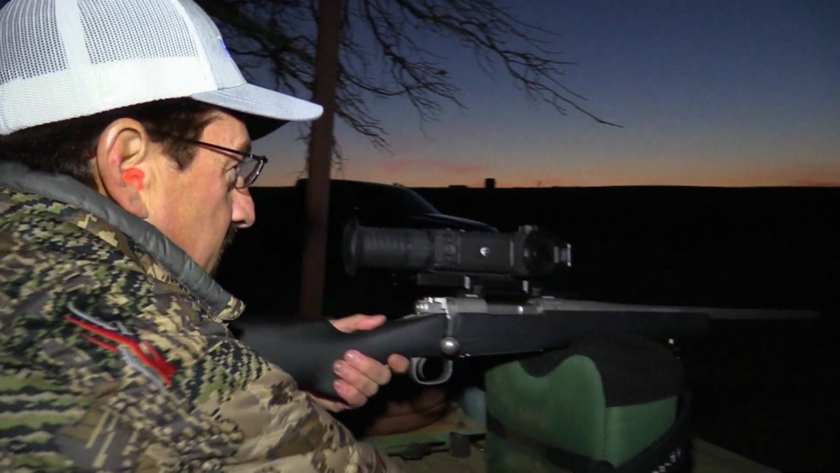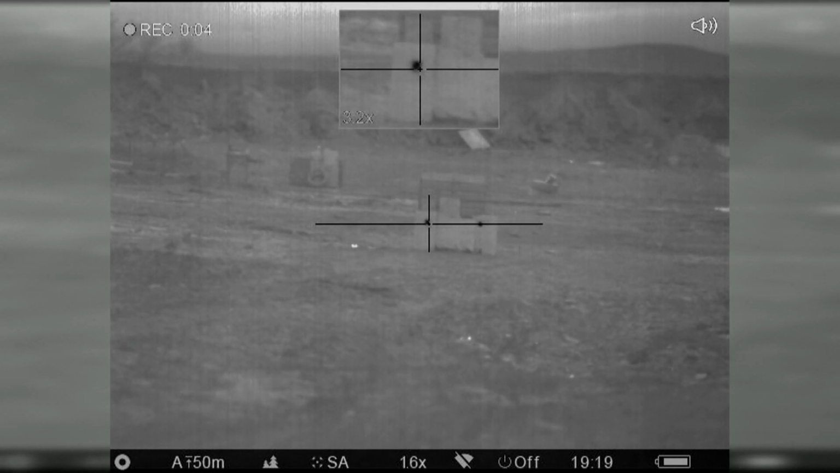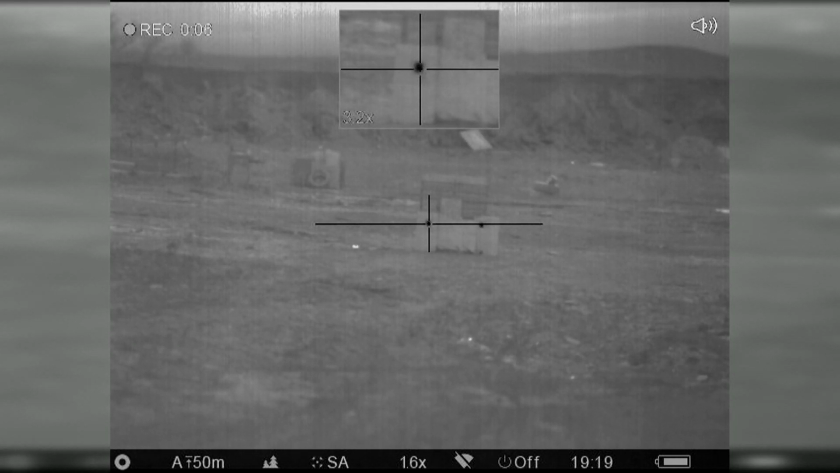Well, let's do it. Ears on, boys. For God and country and the bacon pigs.